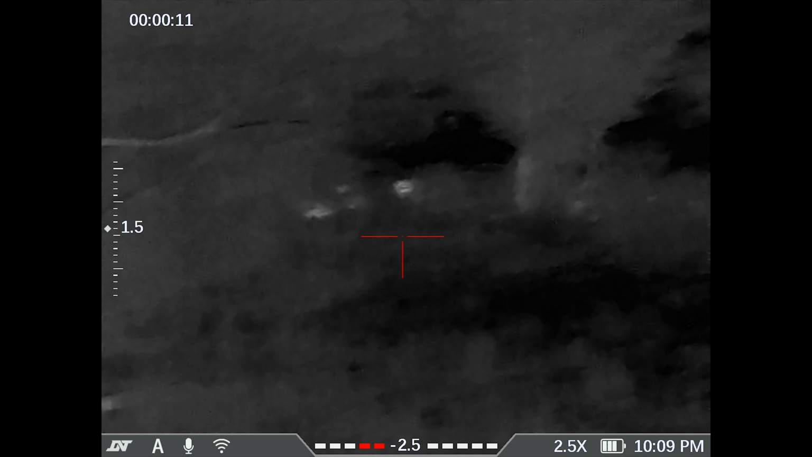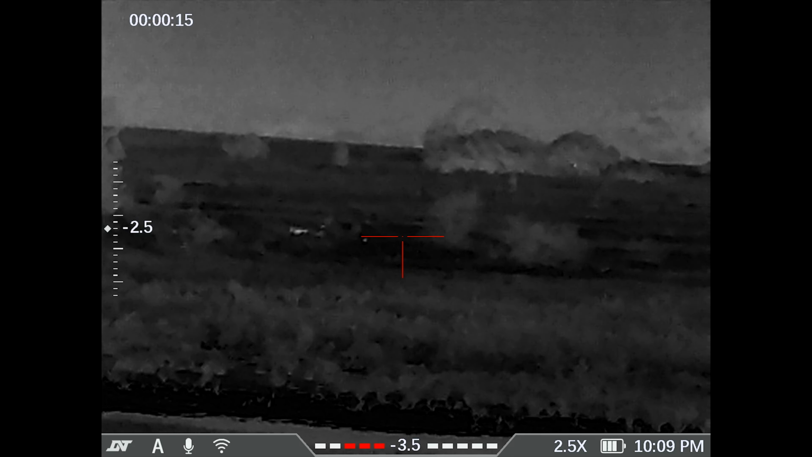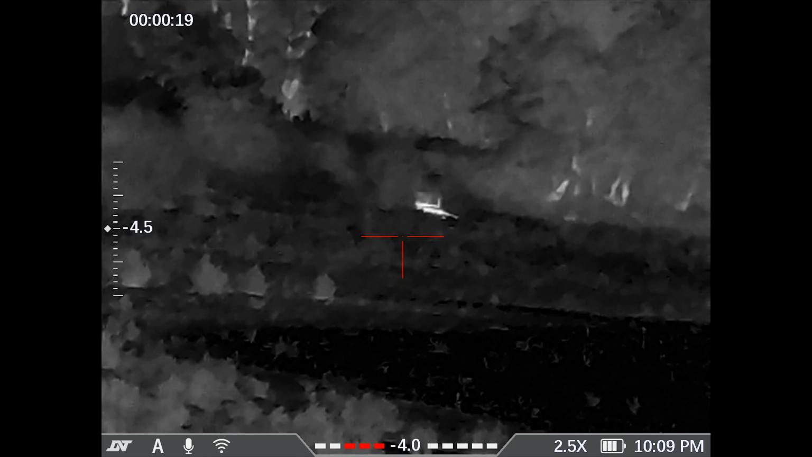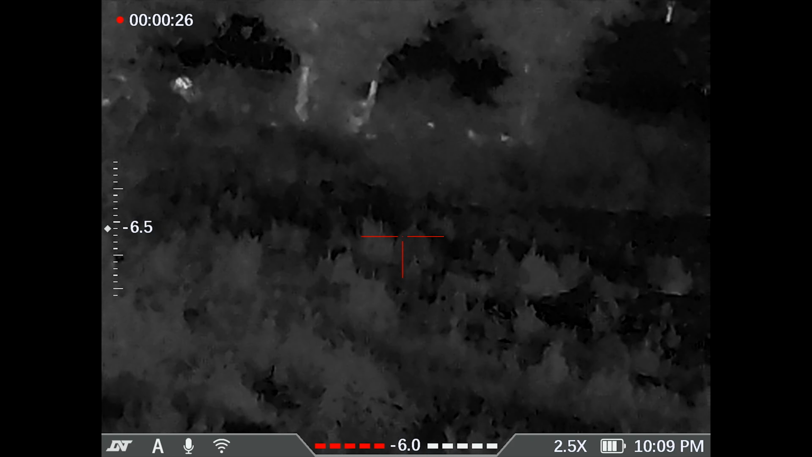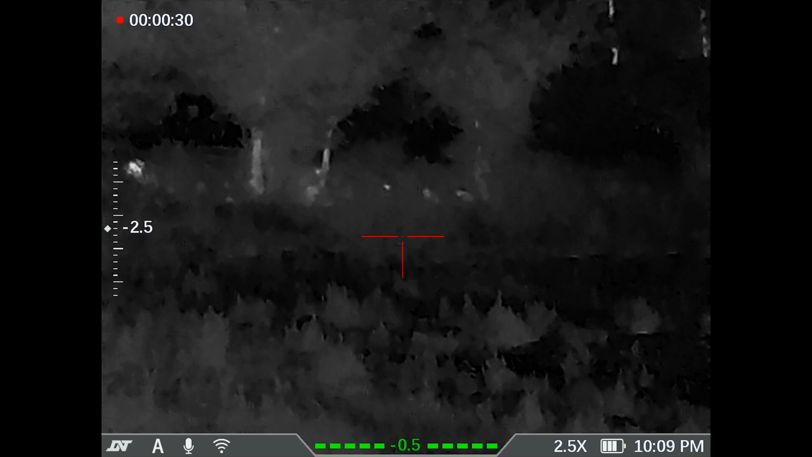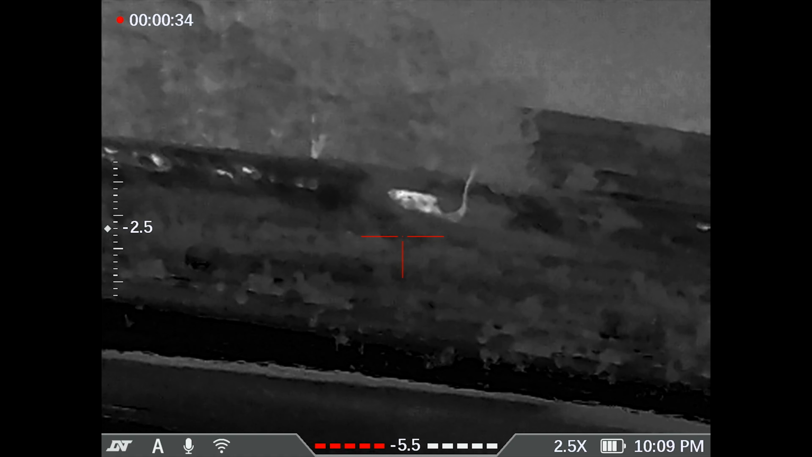Y'all hear that wind? Man, hopefully y'all can hear me. This couldn't have been any more perfect. So that pig is right on the other side of that berm, right there. He's right over the top of that thing. The wind is blowing directly into my face from right there. So he can't hear me, he can't smell me. This is ideal.